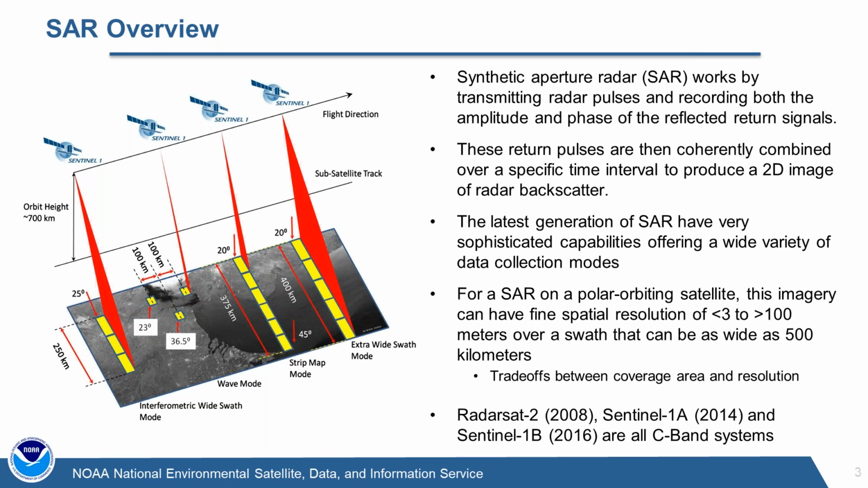Again, the SAR has the advantage here. You can get very high resolutions, greater than 100 meters on swaths as wide as 500 kilometers. The latest generation of satellites has resolutions of sort of sub 3 meter. There are obviously trade-offs between the coverage area and the resolution. And again, we're going to use data from the RadarSat 2 and Sentinel spacecraft, which are all C-band systems with about a 5 centimeter wavelength.